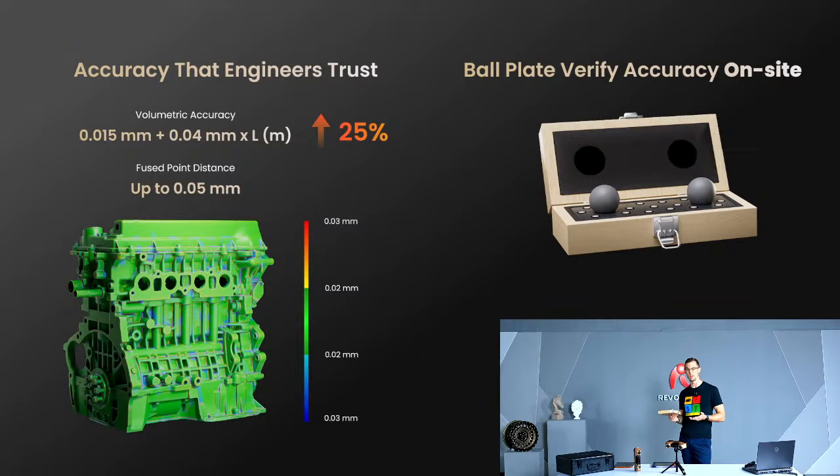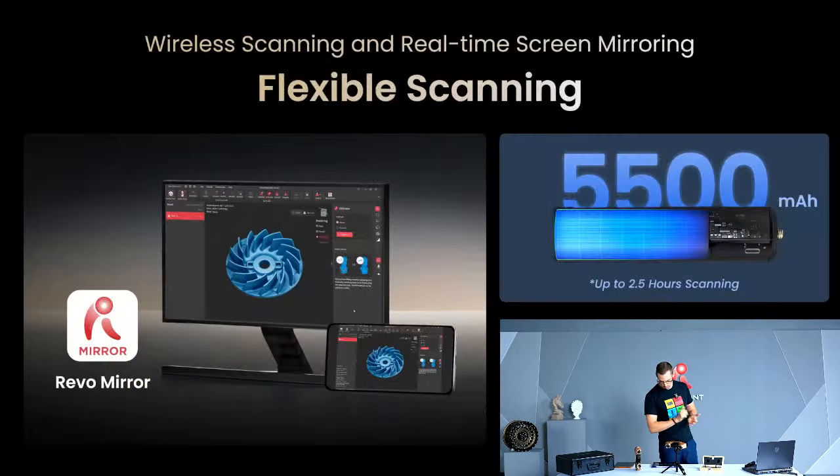A lot of companies would require you, if you really want to check the accuracy, you'd have to send the scanner in. But this is so convenient because right in the moment before you start scanning, you can go ahead and check it with the ball plate kit. And we'll demonstrate that later to show you really how accurate it is if it's living up to what we say. Moving on again, our wireless scanning.